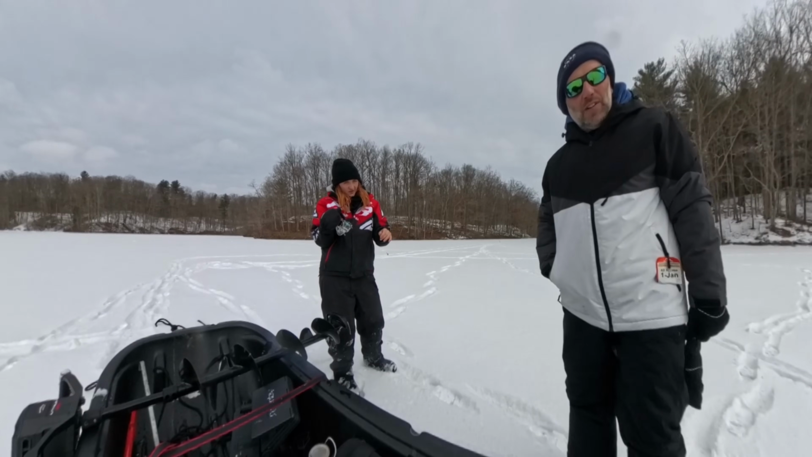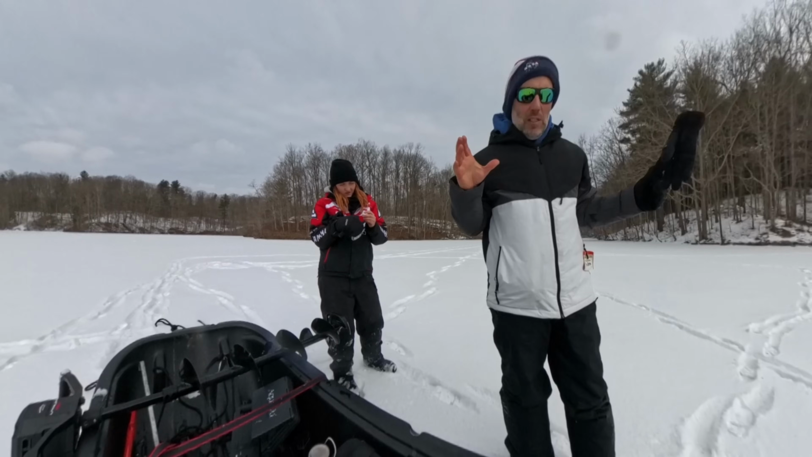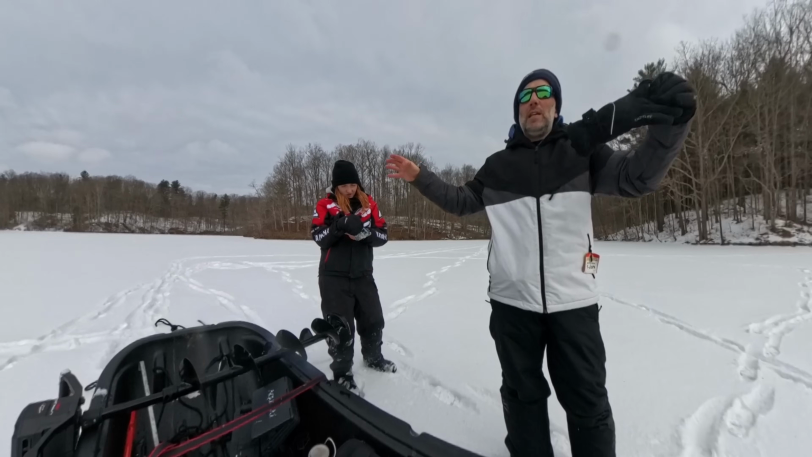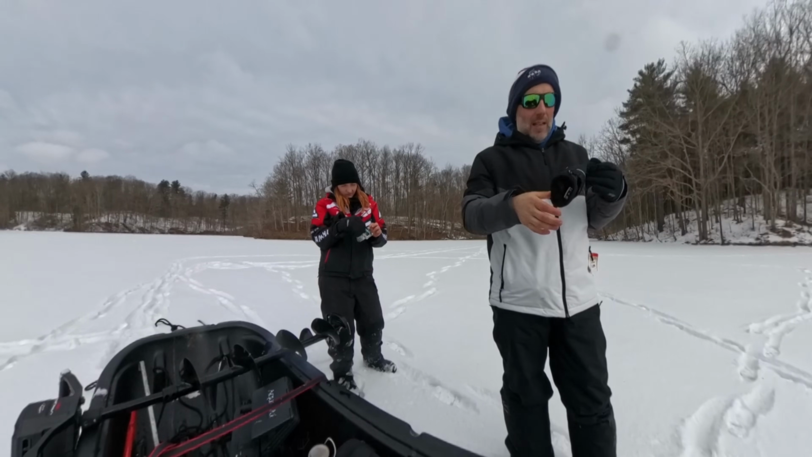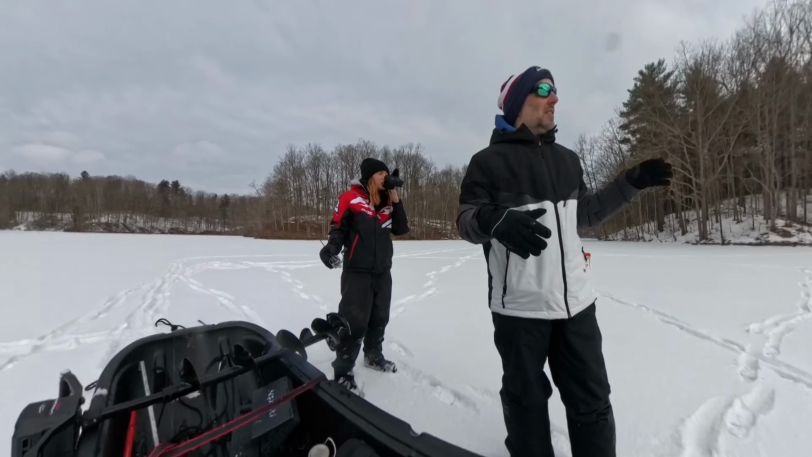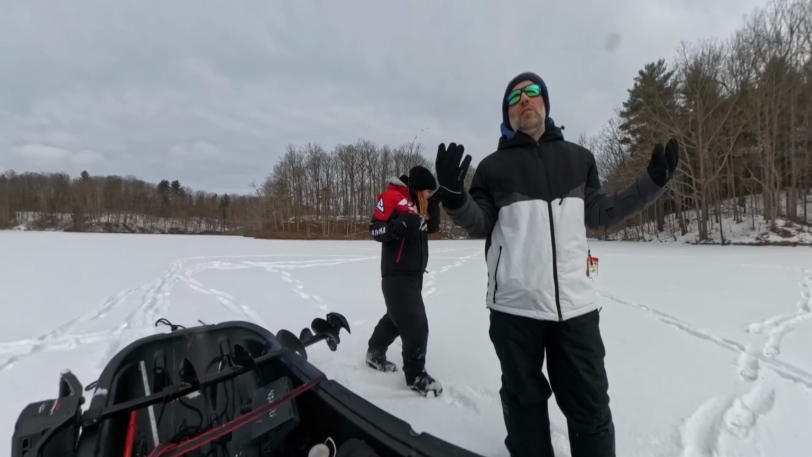It would be nice to find some that would just stay still. Those fish are behaving more like crappie to me. We're leaving fish to find fish. This spot has a big school of fish and they're just moving around all over the place. And the right thing to do, probably, because we know they're in this area, would be just to set up our shack and wait for the fish to come to us.